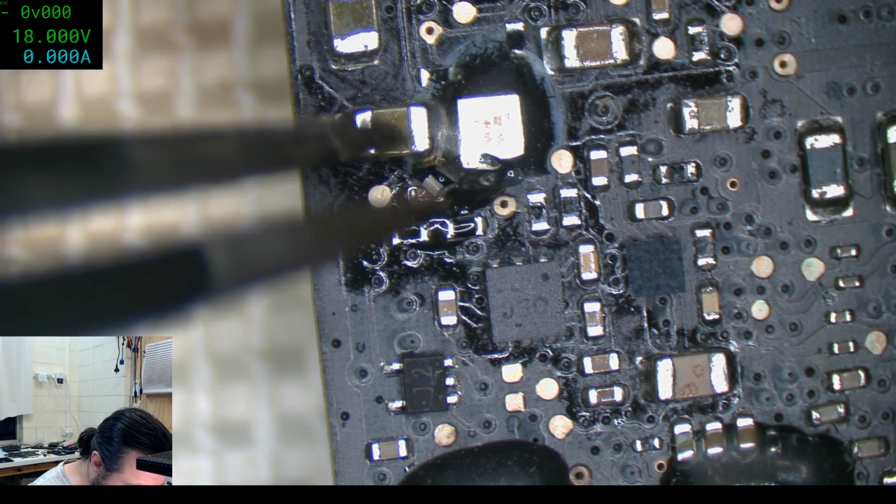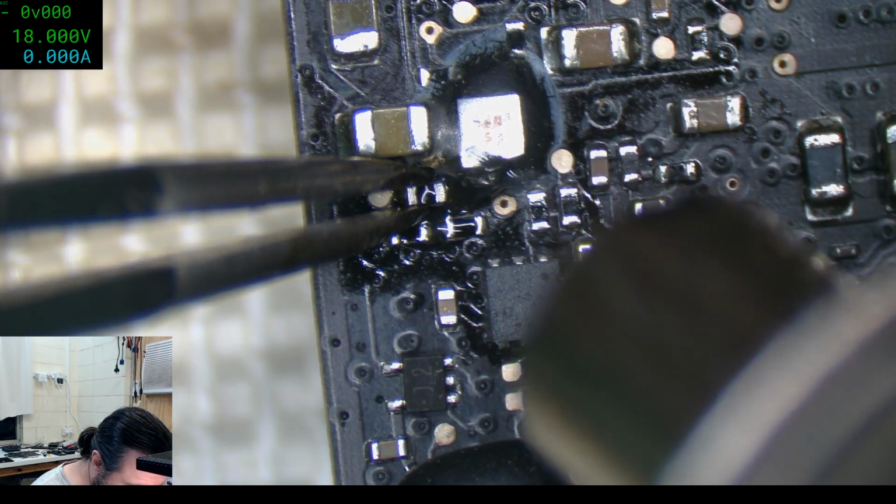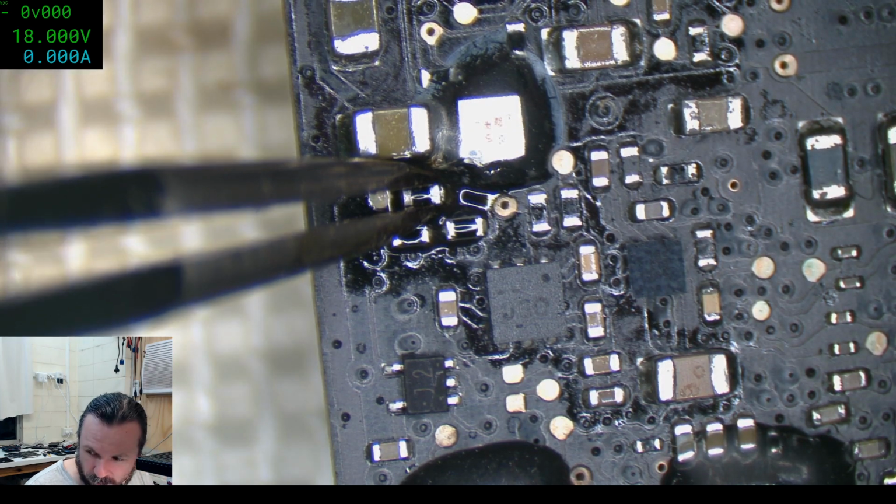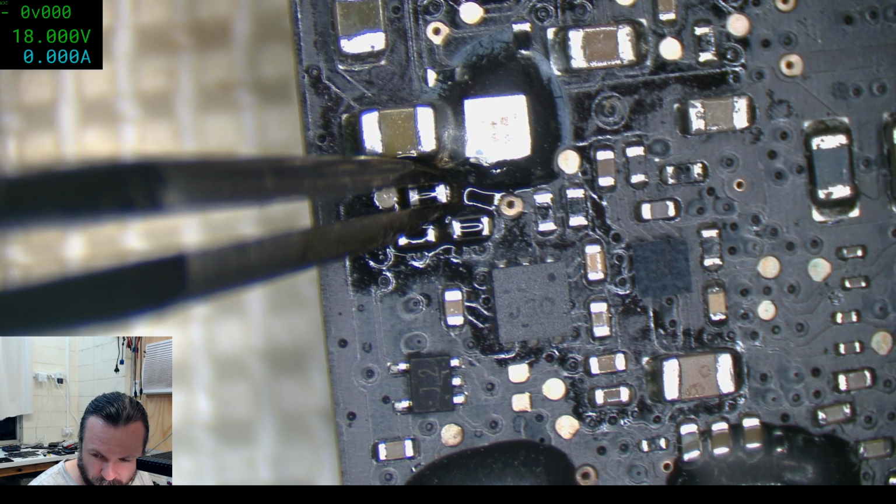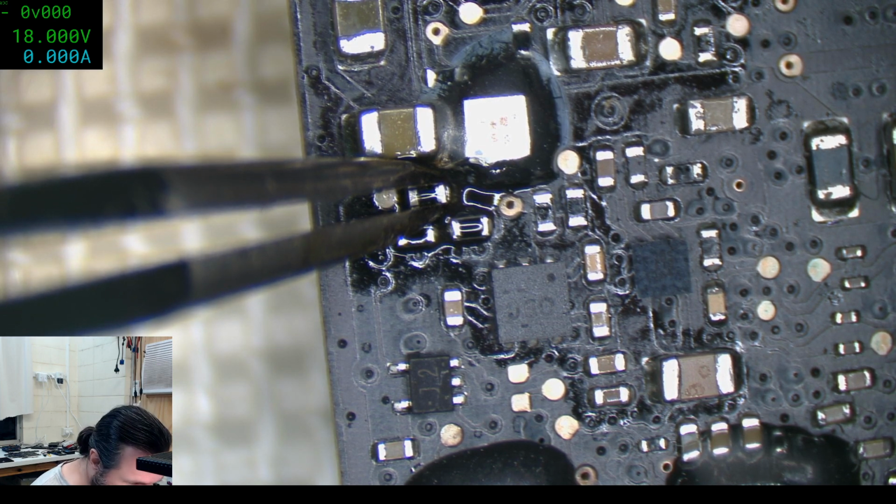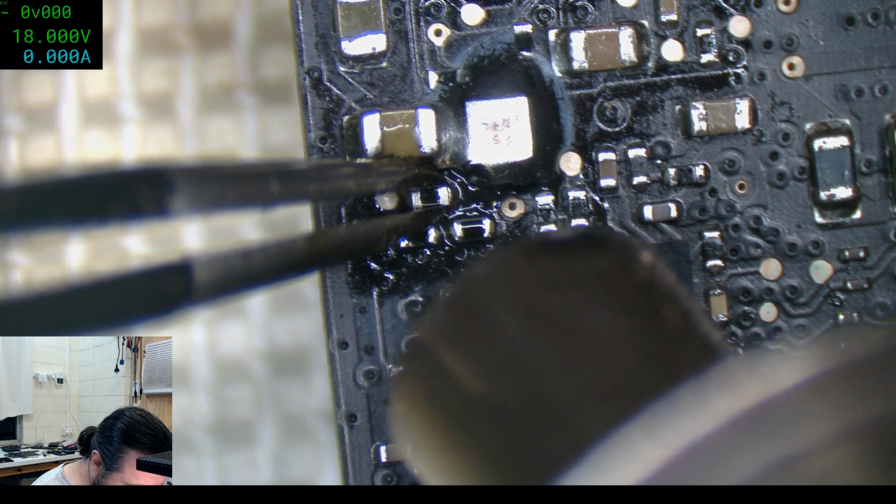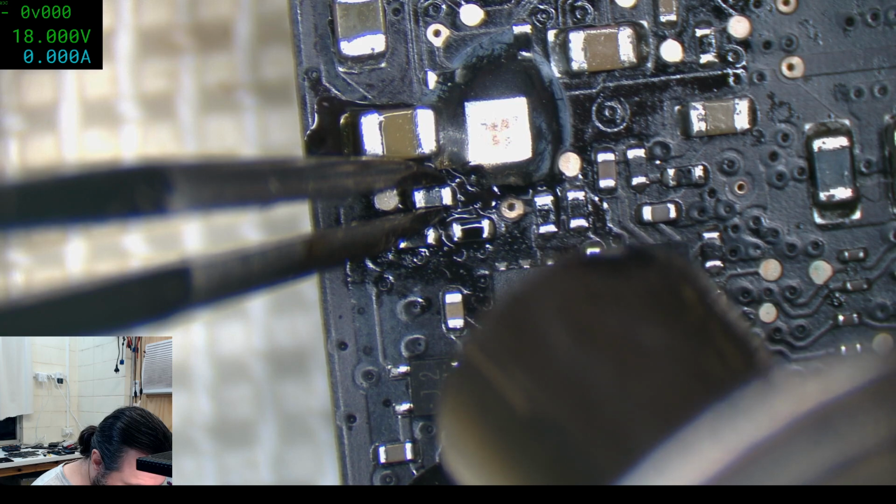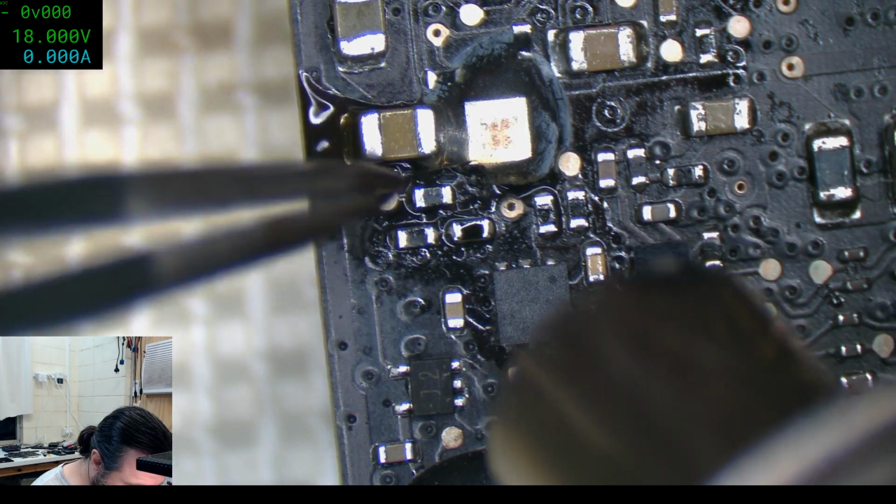Hey Kurt, well, we're just going to simulate a failing board from a short, couple of different types of shorts. Oh, no wonder that's not melting. That's only on. Oh, damn you, Quick. If there's one thing I don't like about the Quick, it's the fact that you can't change your channel, as in your settings, while the handle is in the holder.